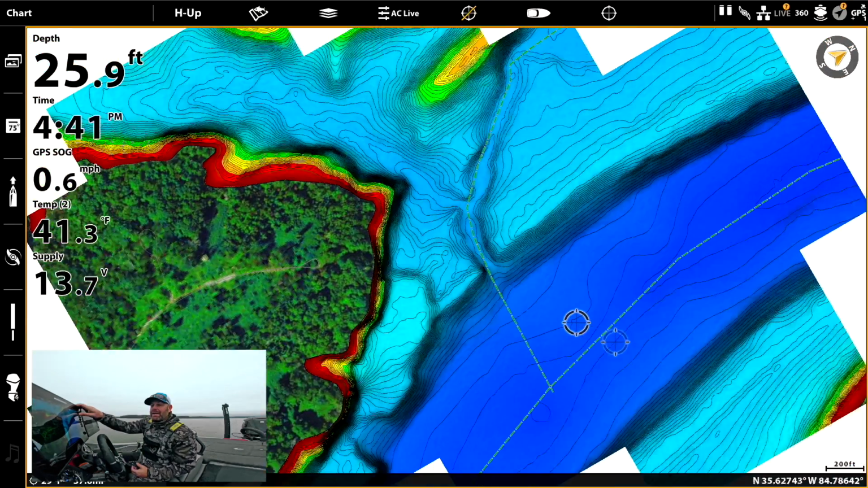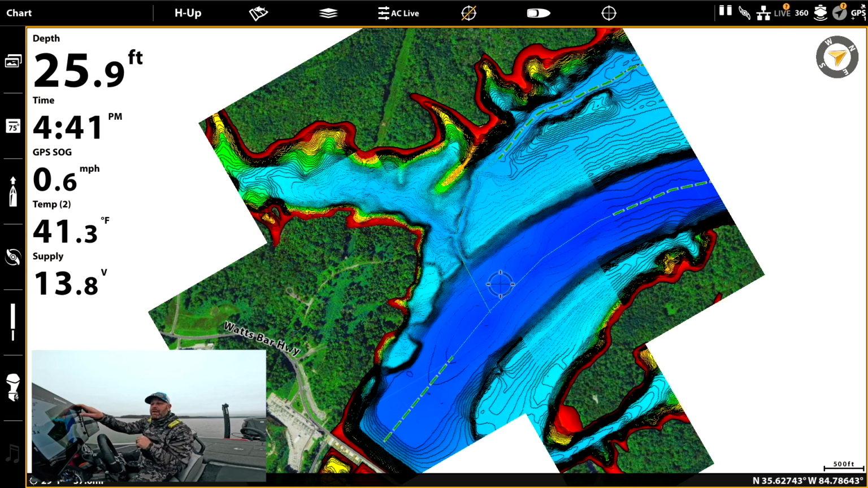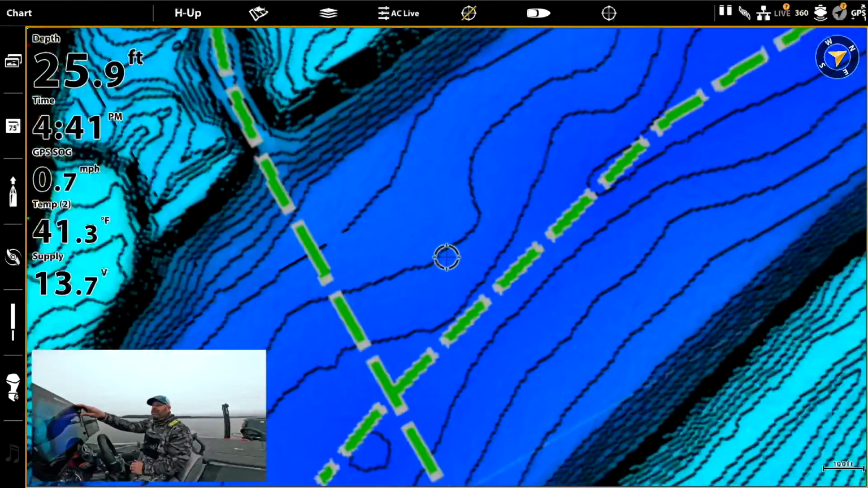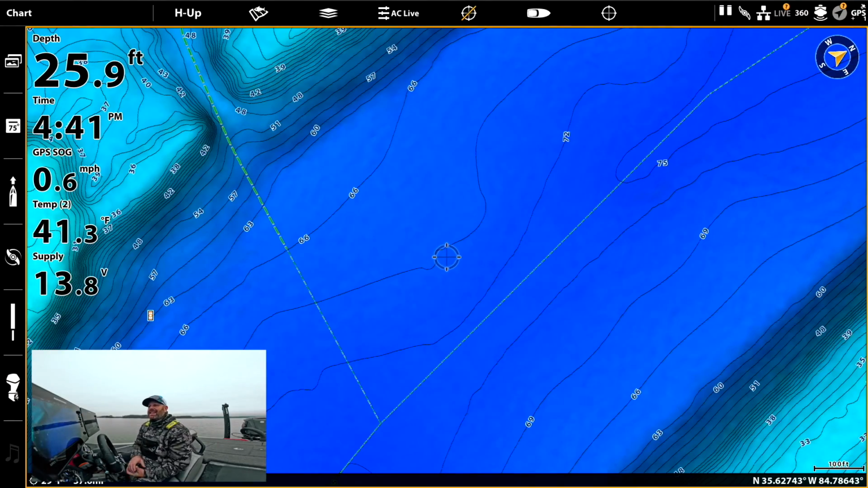You'll see right here, I got some aerial imagery on there. You'll see I have some depth shading. We're gonna walk you through how to set up all that, because there's some really cool features, and this is a souped up card, and I've been really impressed with it.